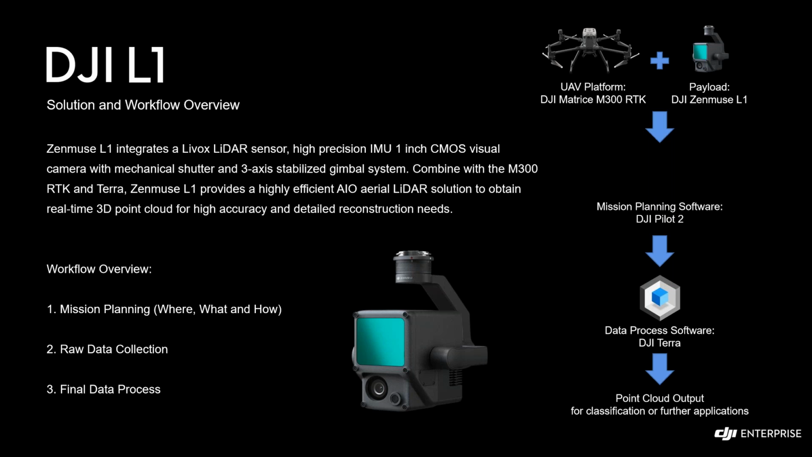The Pilot 2 app is also a data collector, so it helps plan out a mission, but also helps you collect that data. Pilot 2 has the functionality to generate missions for L1, and we have the L1 sensor profile built into the Pilot 2 app.